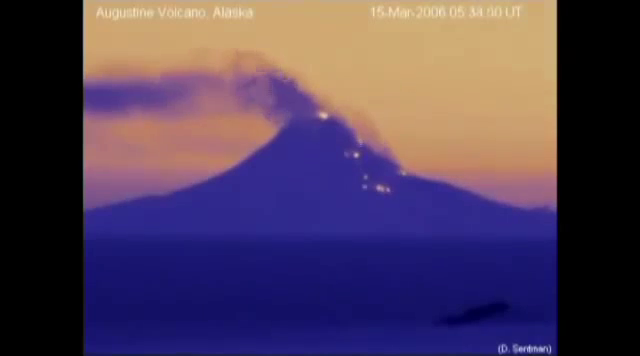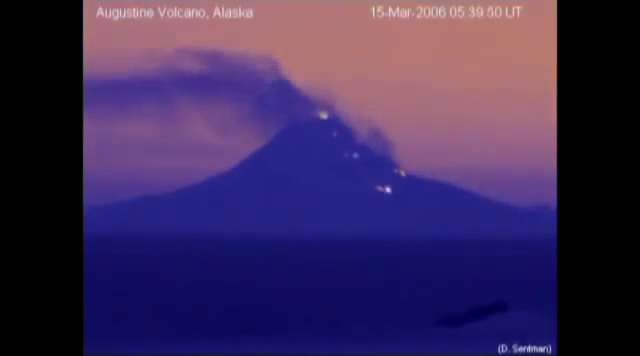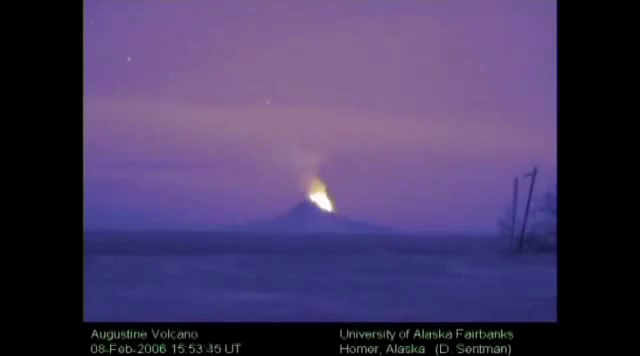Well, we didn't see lightning, but we saw some other things. What we were able to see because of the optical response of the camera were nighttime ash flows, pyroclastic flows that tumble down the side of the volcano that were not visible to the human eye.